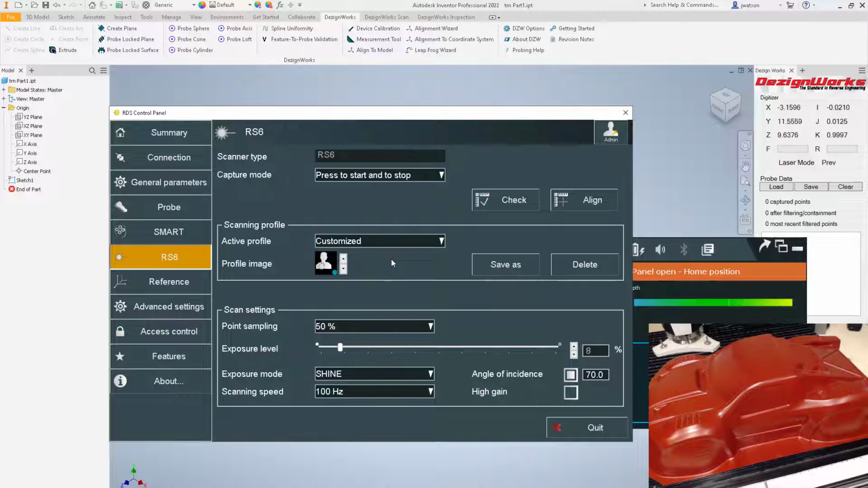On the RS3, 4, and there's a different looking box, you'll want automatic normal, and your point sampling or your settings, probably 50. Under RDS 6, it's a little different. You'll change your point sampling here. On the RS6, it's 50 and 100. I believe on RS5, you have 25, 50, and 100. So if it's RS6, set it on 50. If it's any other one, set in the middle, 50 or so.